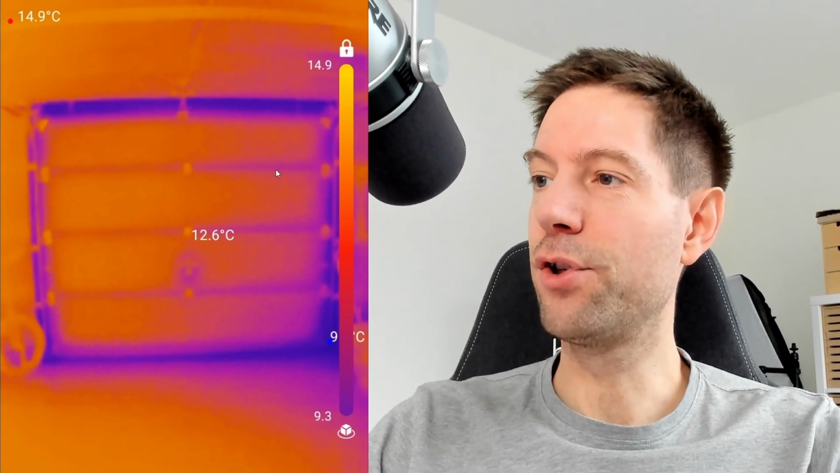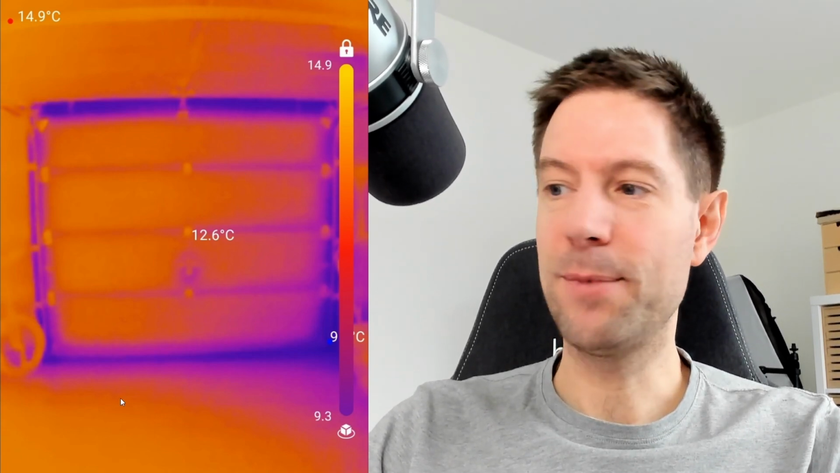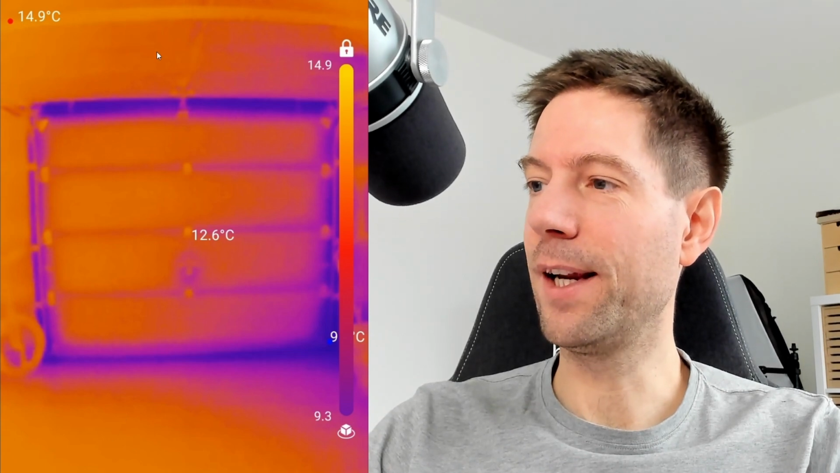So now I went into the garage, and I was actually quite pleased to see that the garage door was about the same temperature as the floor and the ceiling. Obviously, the garage is cooler than the rest of the house. It's not heated in there. It is part of the house, but it does have insulation in the walls between the house and the garage.